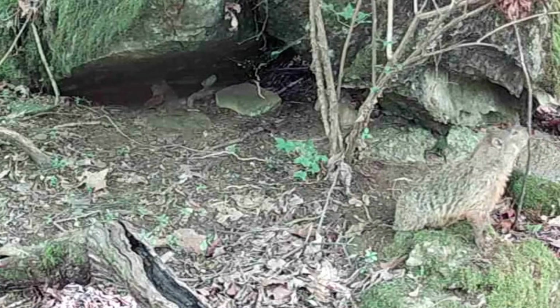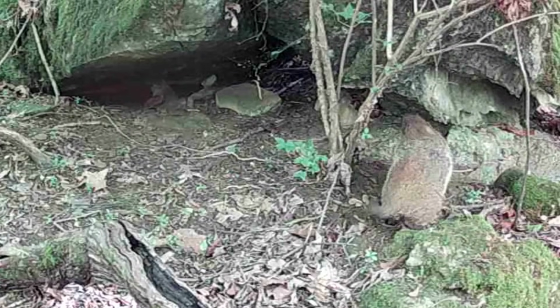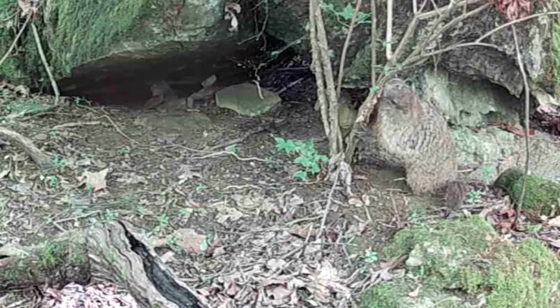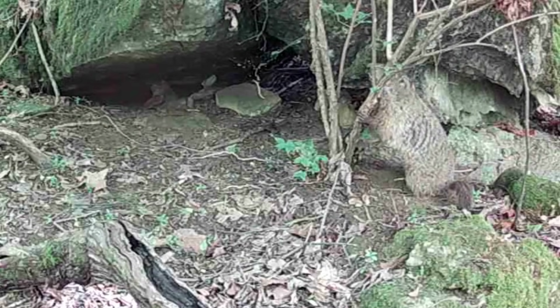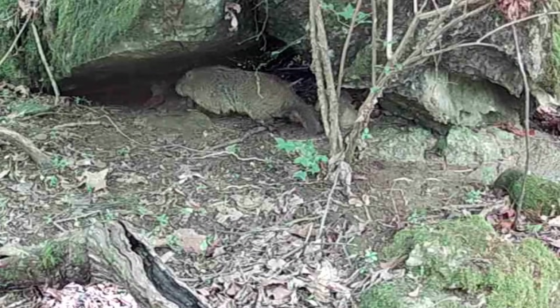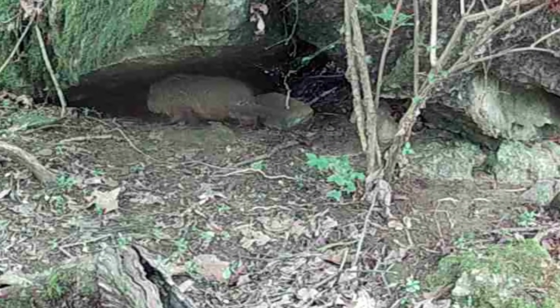But he's up moving around. He's had a hard day, I guess. He's gonna check things out a little bit. And he's gonna head to the house here and take him a nap. Old Dirty Dan.